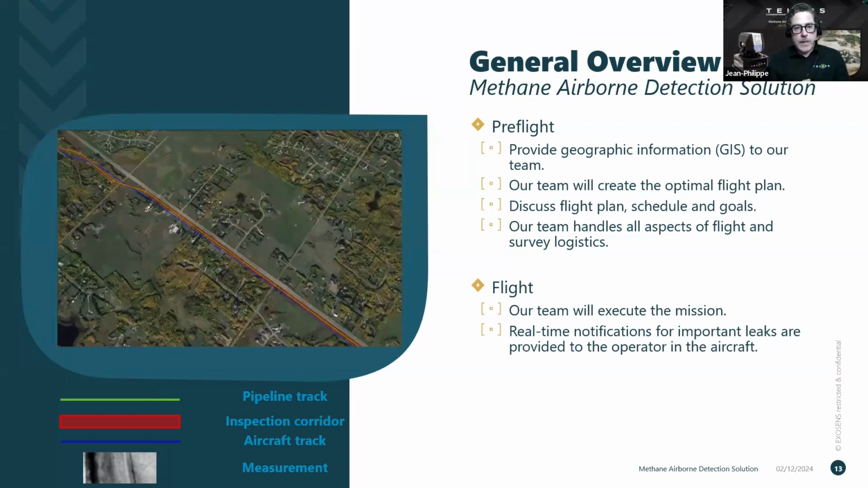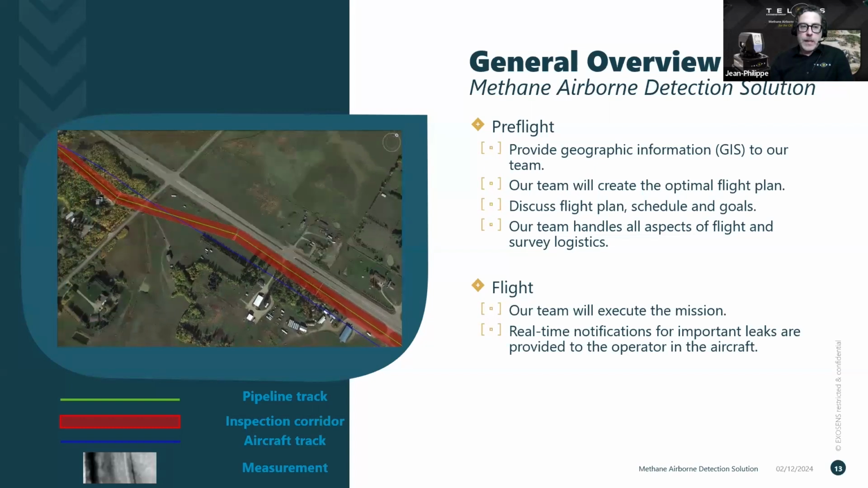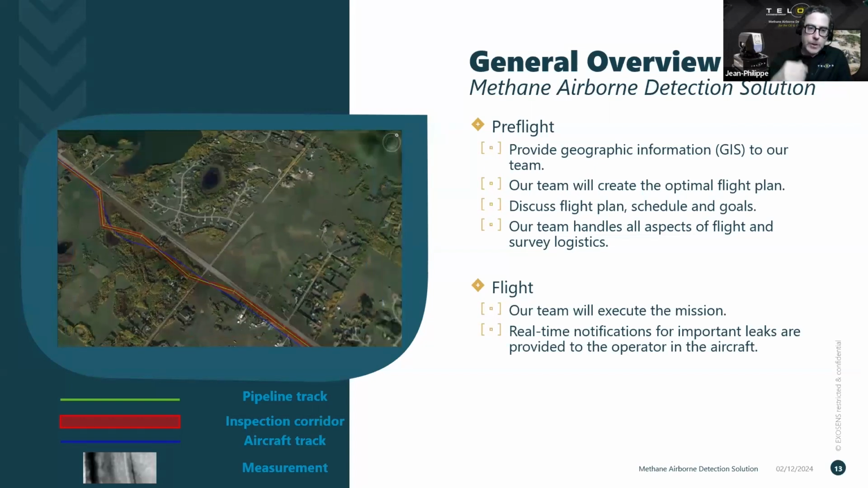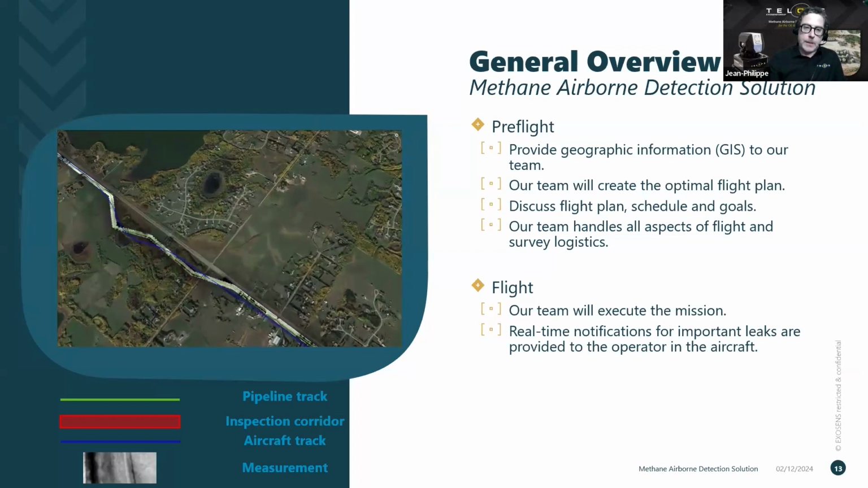And in blue, what you have there is the track of the aircraft. So the aircraft just tries to follow the pipeline track as accurately as it can. Of course, at some places it won't be able to because there's a sharp turn and the aircraft can't do that. But our sensor will always keep track of that pipeline itself.